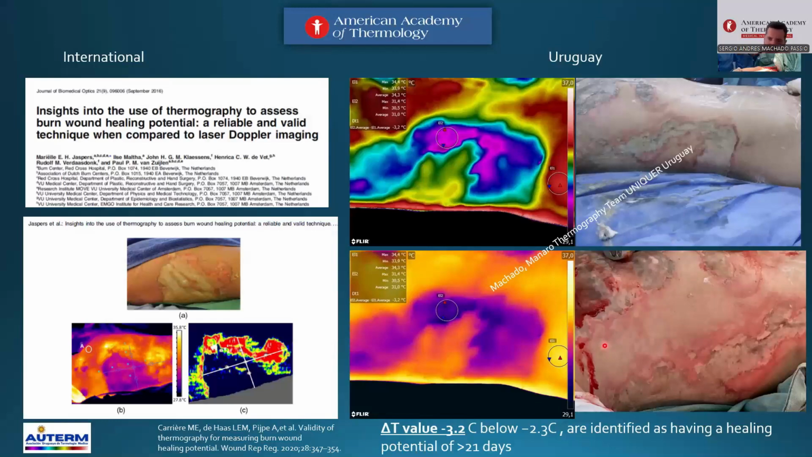In Uruguay, we analyze with the same protocol as Jaspers, and here we don't use LDI, we use thermography, and they analyze compromised areas from discovery, negative 3.2 delta T. This area needs scarectomy, for resolving a necrosis area.